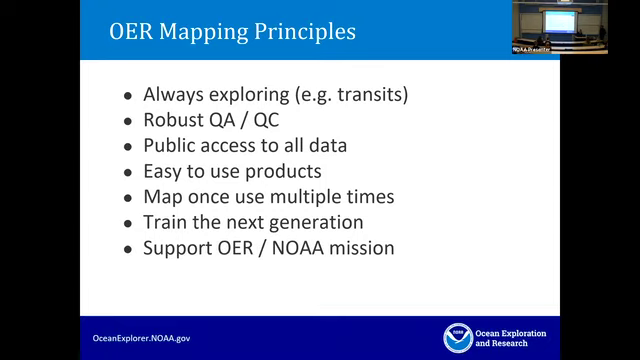I guess not everybody knows this, but all of the products that we produce are supposed to be usable with freeware. That is part of OER's mission, to collect all this great data and then not make it into a super complicated, expensive software-only package or software-dependent data product. It's got to be usable with freeware. It's a difficult hurdle sometimes, but we do maintain focus on that. Map once, use multiple times. Again, that's the public access aspect, for science and managers and educators to be able to find our data in a timely manner.